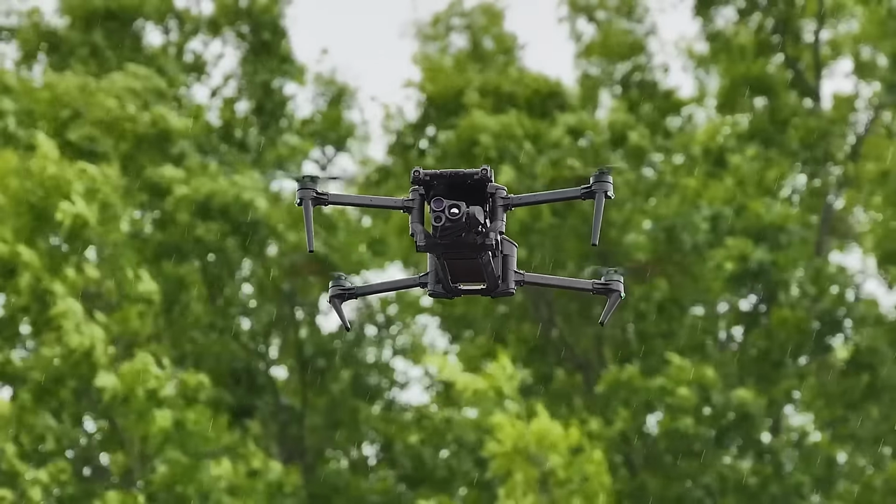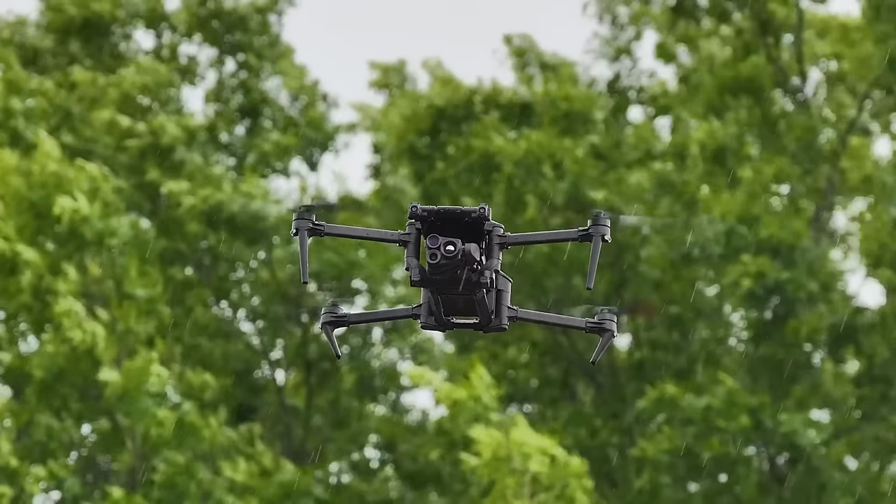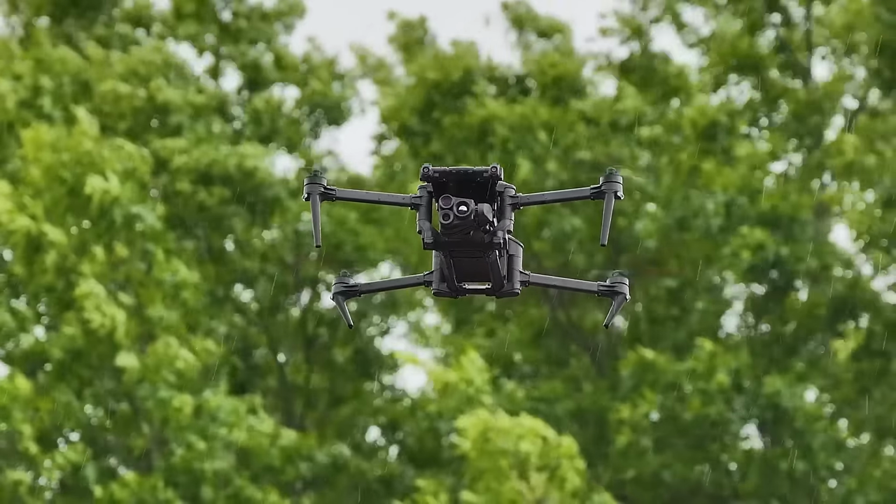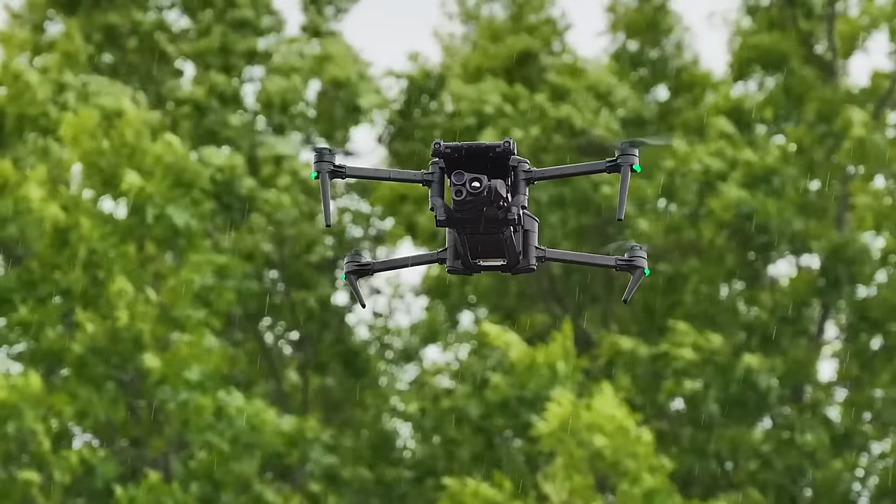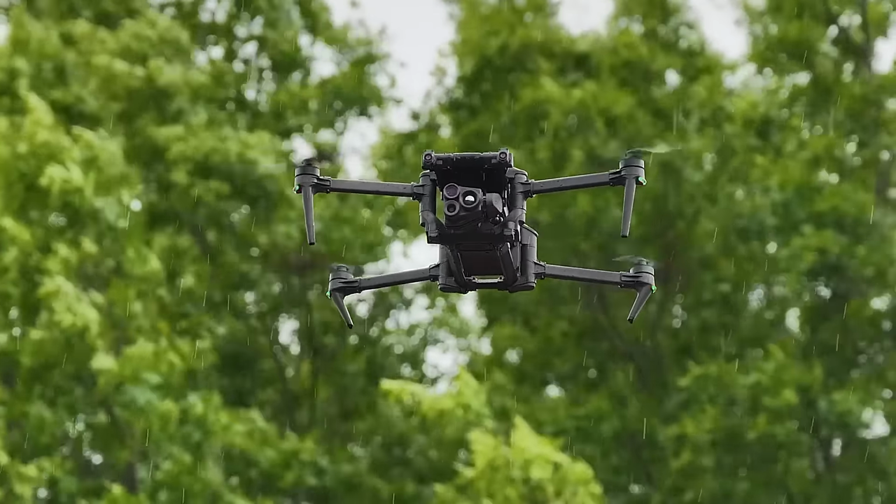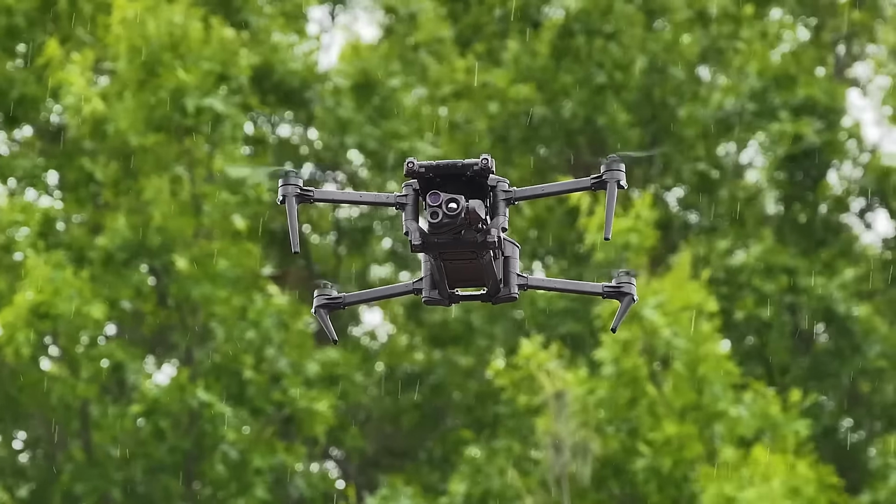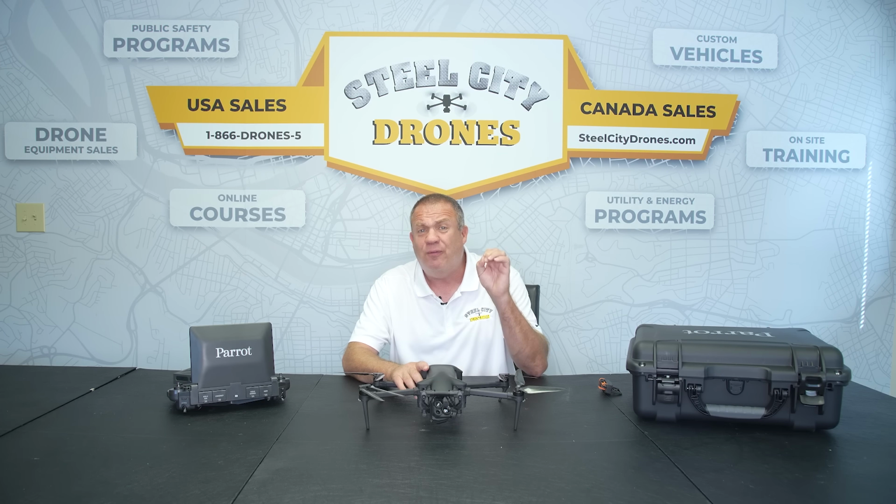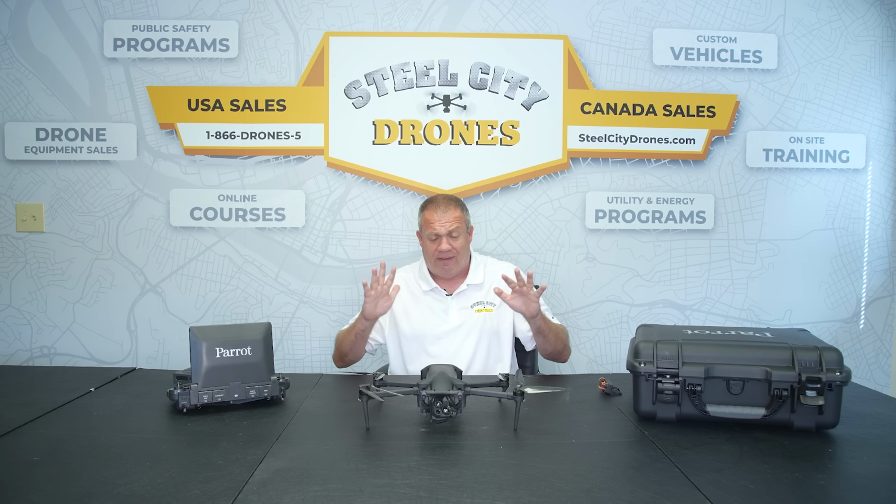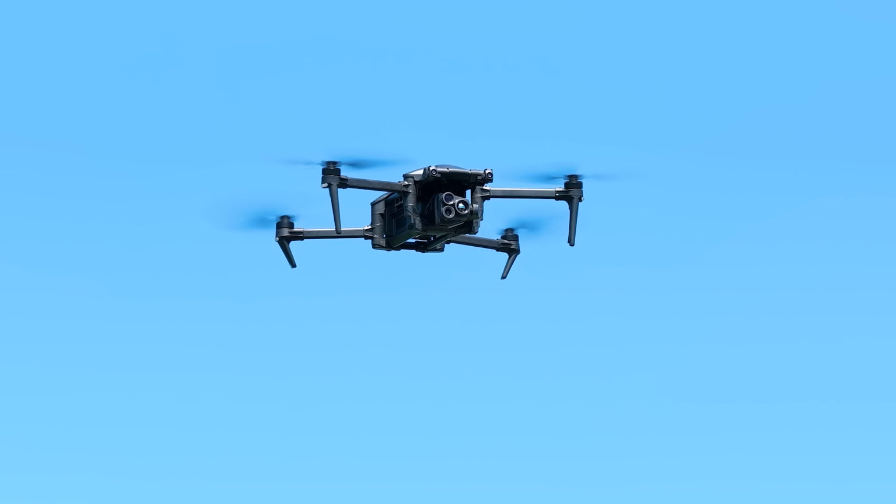The aircraft is rated with an IP53. That means we can fly this in just about any amount of rain or snow that we need to without any problems. And it works in a public safety atmosphere for just about any conditions. This aircraft also has 5 IMU sensors, so it is designed essentially to not even work with GPS.